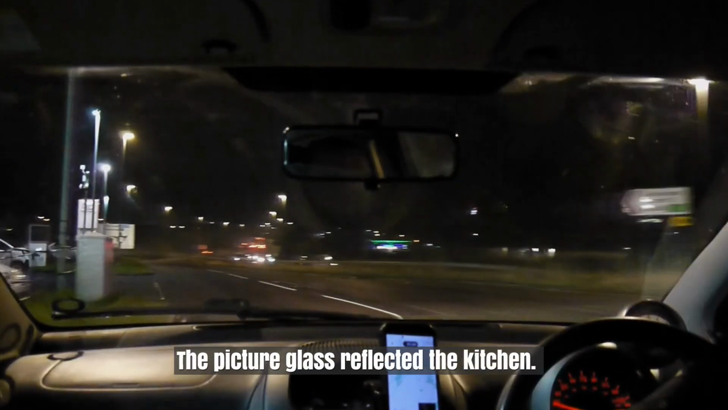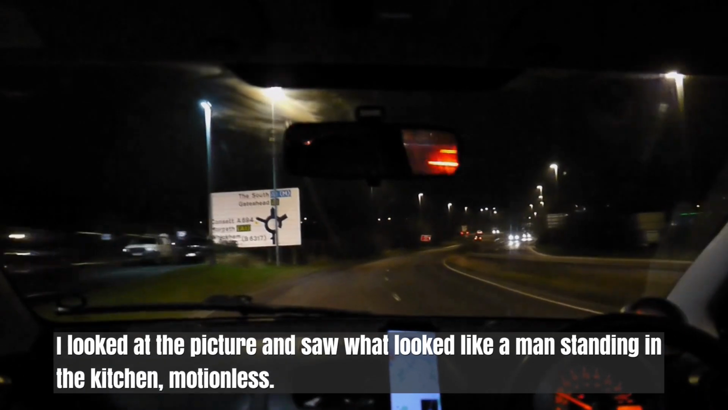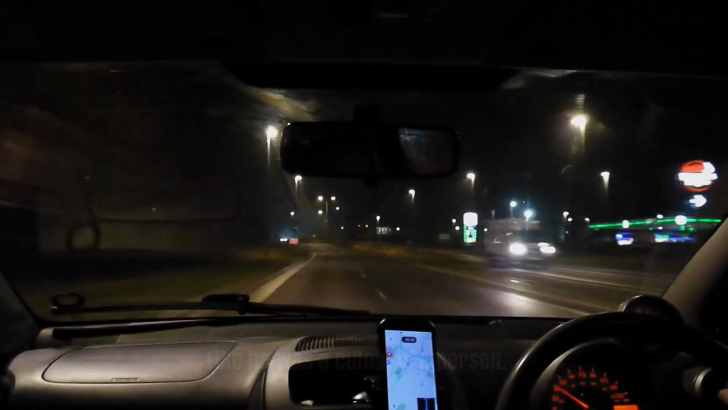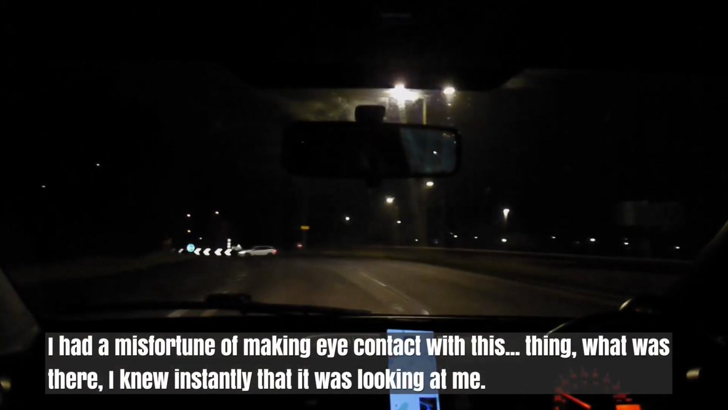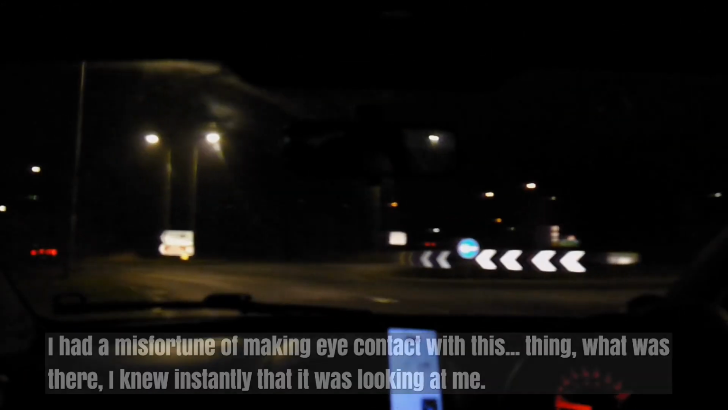The picture glass reflected the kitchen. I looked at the picture and saw what looked like a man standing in the kitchen, motionless. His stillness was totally unnatural. I could see that even in a reflection. Like he was a cutout of a person. His eyes were just two black holes. I had the misfortune of making eye contact with this thing that was in there. I knew instantly that it was looking at me.